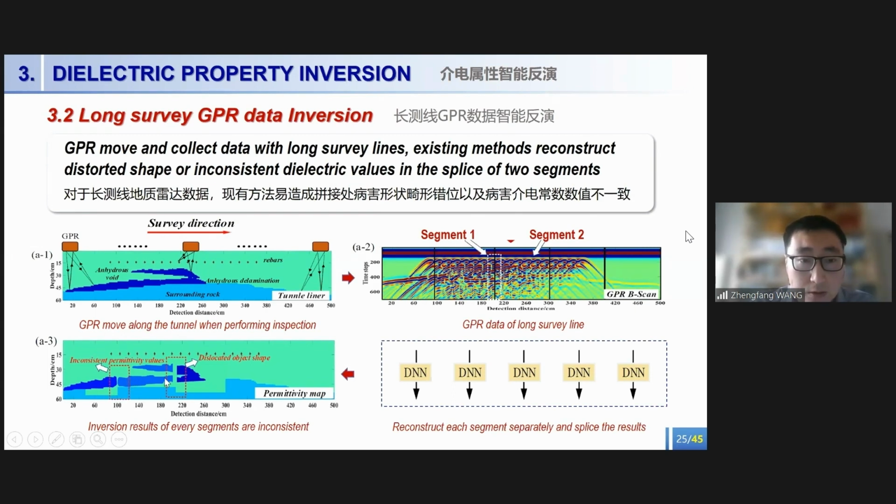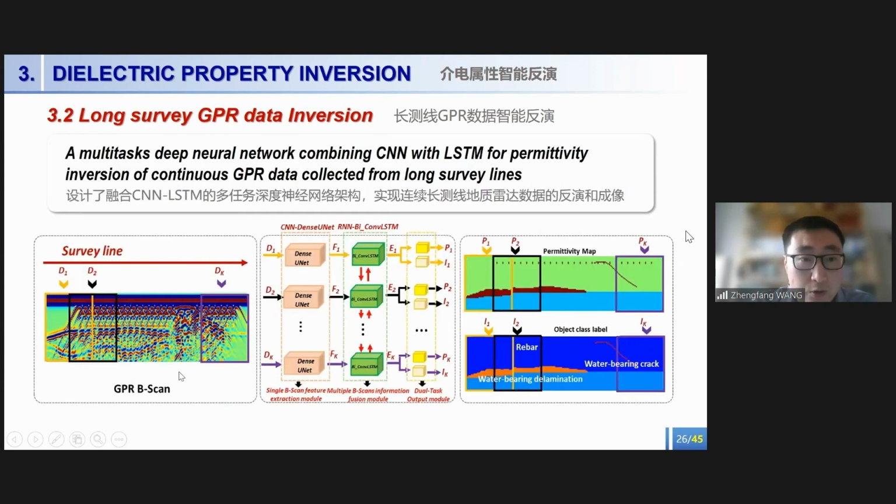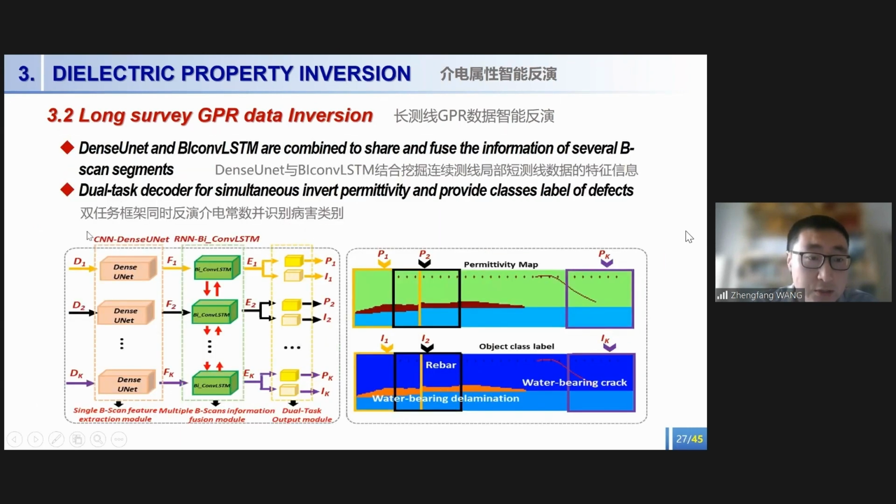So in order to solve this issue, we proposed a multitask deep neural network that combines CNN with LSTM for permittivity inversion of continuous GPR data collected from a long survey line. Specifically, we use a dense unit and bi-convolutional LSTM to share and fuse information of the several B-scan segments. Then in the decoder, we designed a dual-task decoder to simultaneously invert the permittivity distribution and provide the class label of the defect.